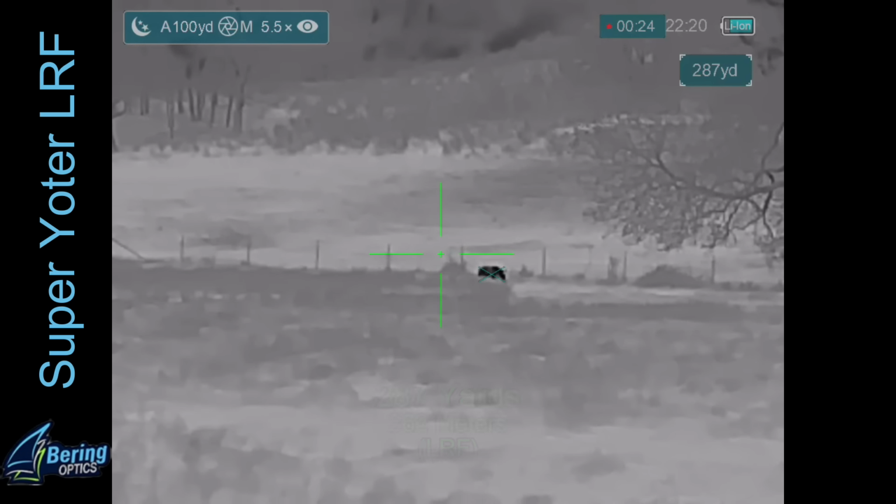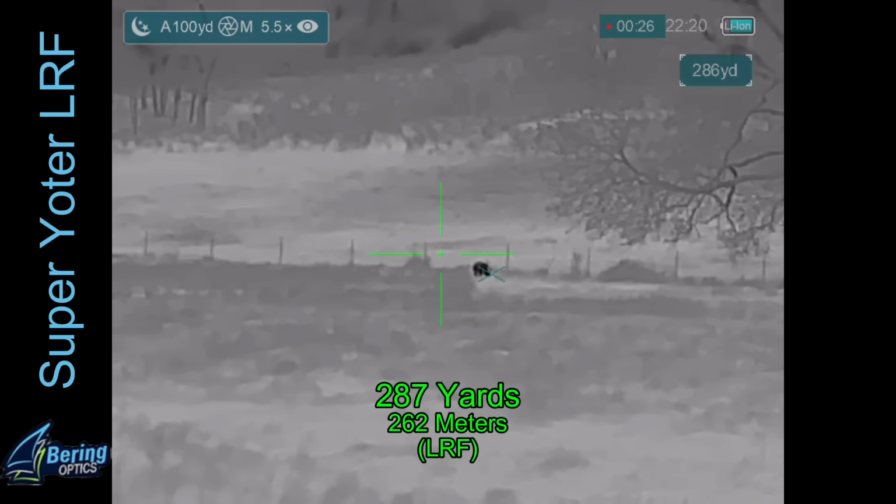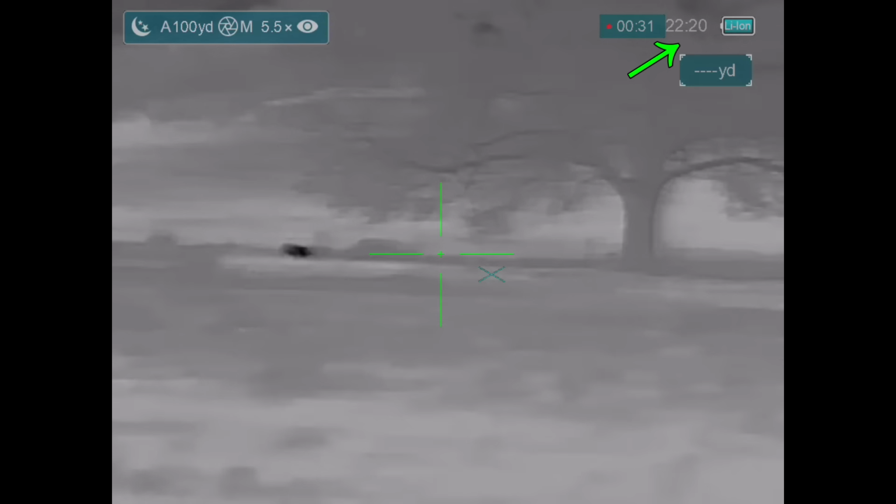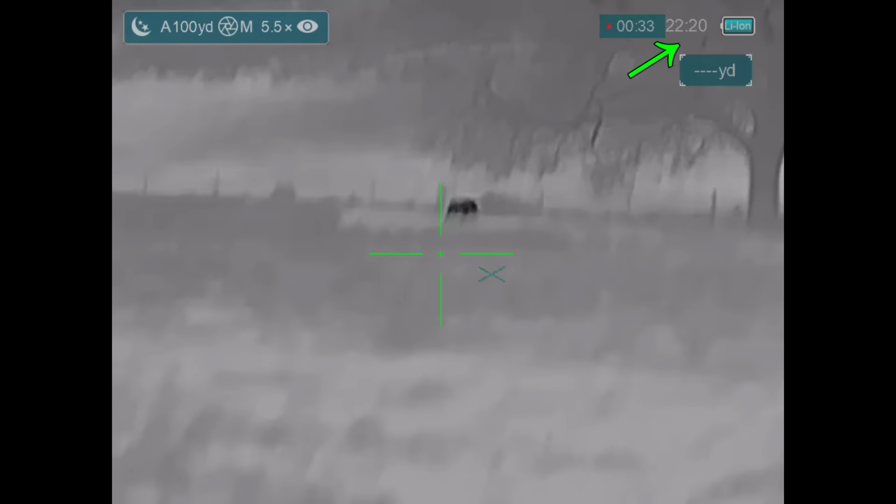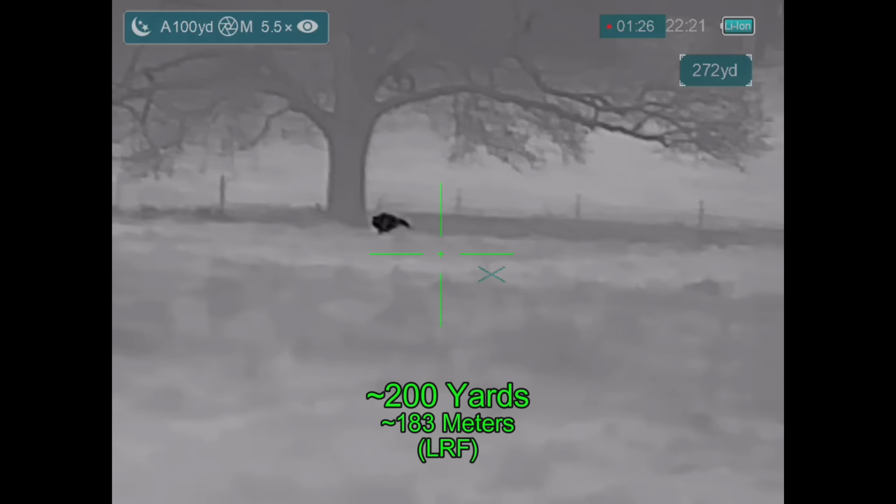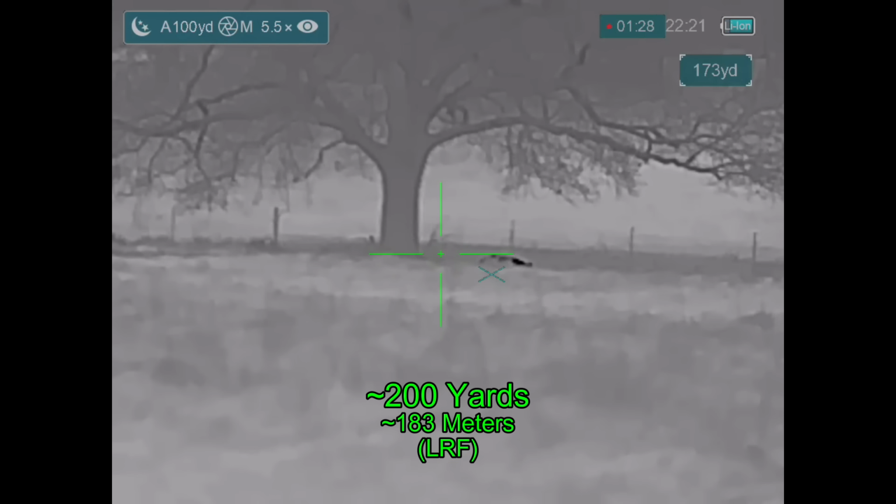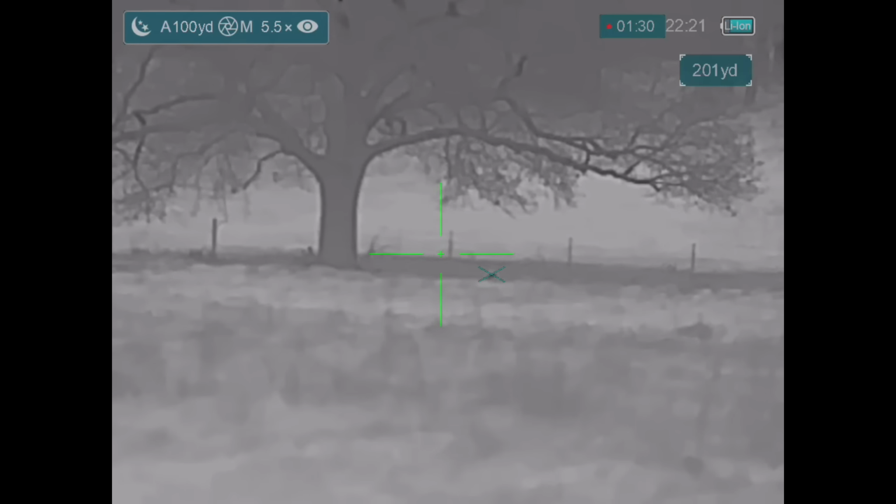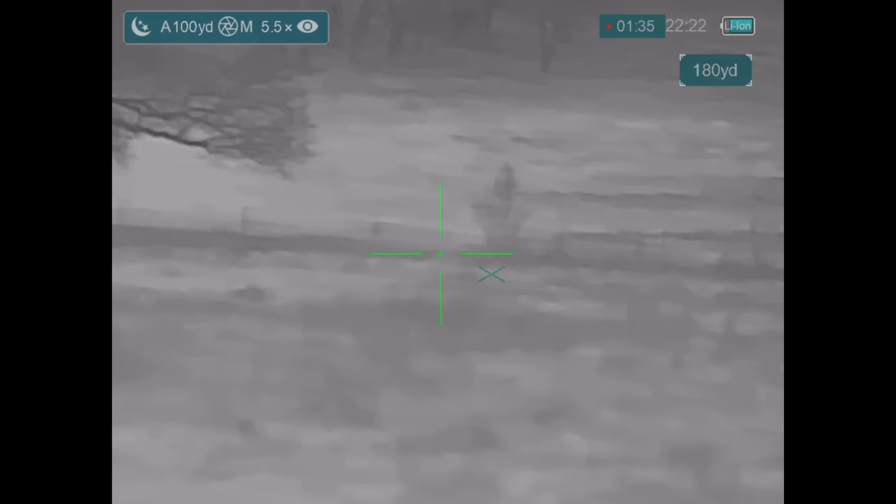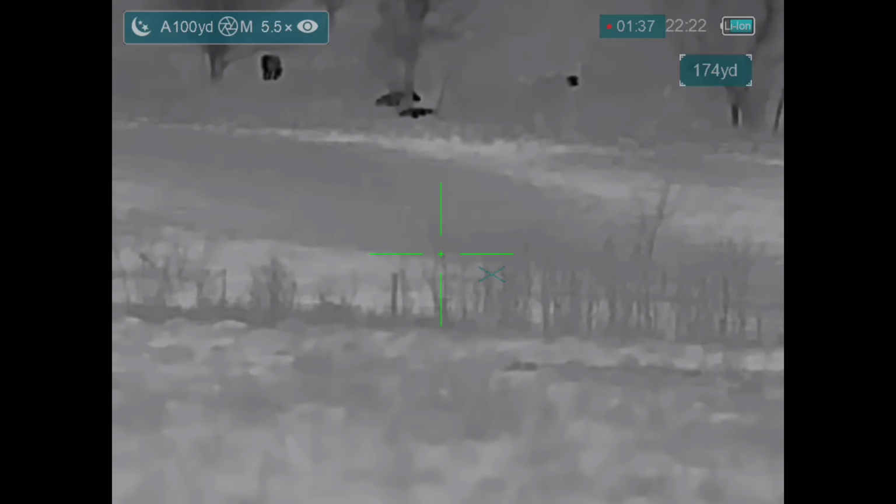So here I've gotten out of the truck. You can hear the truck running. That's a pig out there at 287 yards. If you notice the time, it's about 10:20. And I move up on the pig in order to close the distance, in order to take a better shot, and he ducks under the fence onto the neighbor's property. And he meandered over here for a while before taking off towards the south.